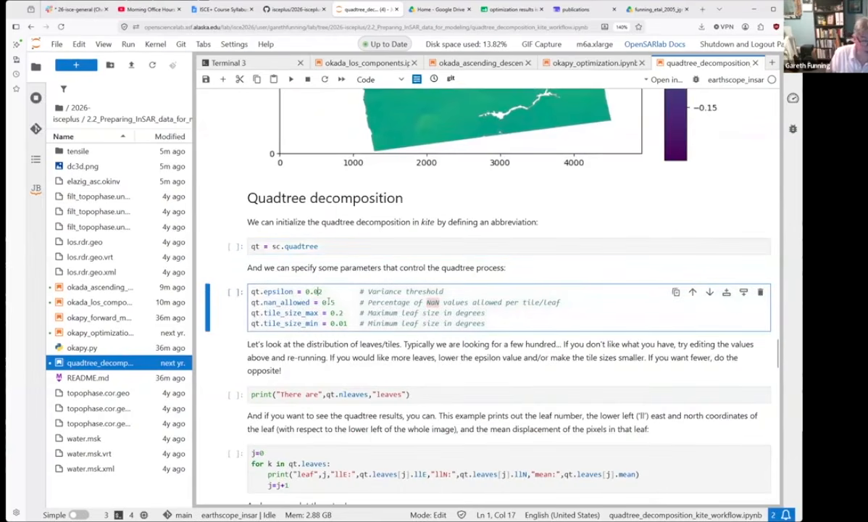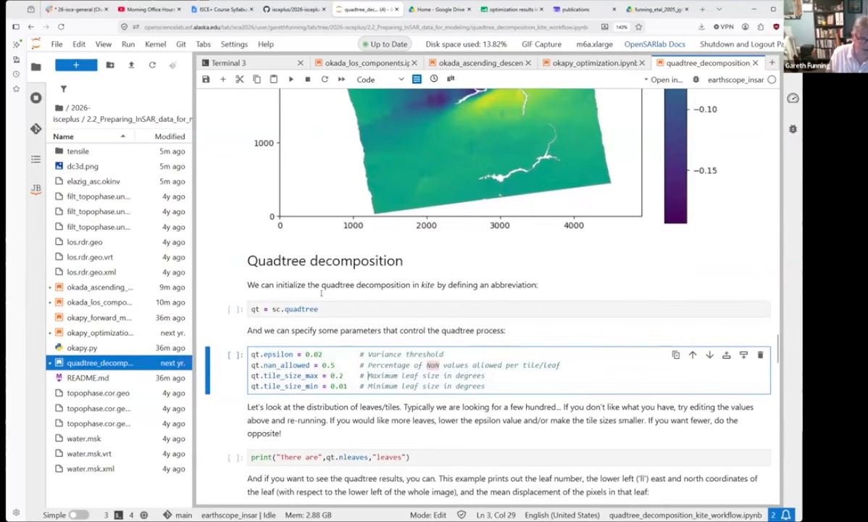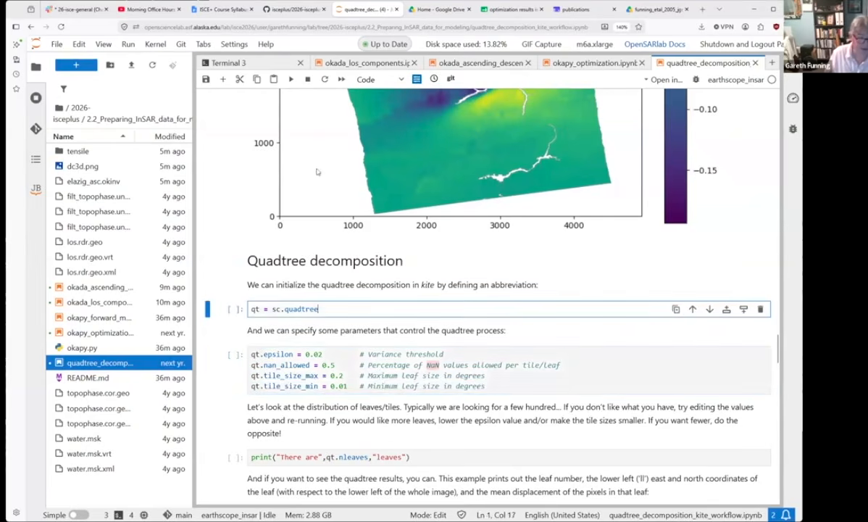Okay, so here we have, for example, some things like the variance threshold, which is in units of meters squared. We have a parameter that allows a box to have a lot of null pixels. You can have 50% null pixels and it won't divide up the box just because it's got null pixels in it. And then in degrees longitude and latitude, you can specify the maximum block size and the minimum block size, and it will divide up your image according to that.